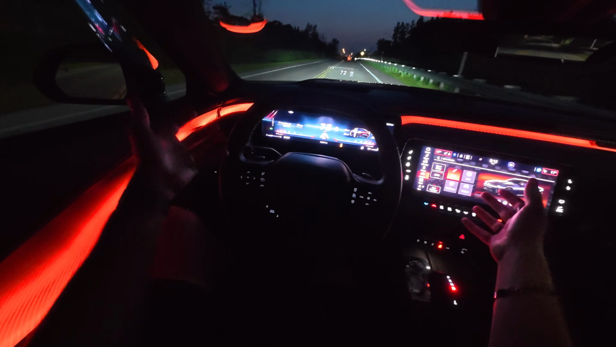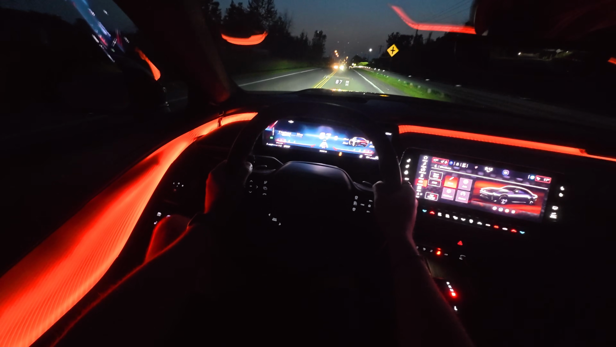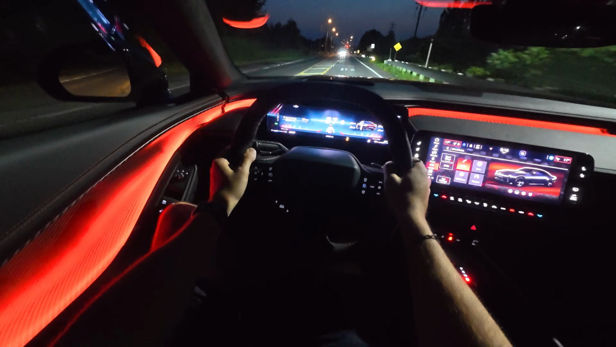What's it like at night? Well, you don't have to wonder. You've got it right here on the channel. You don't have to go anywhere else. I want to be your one-stop shop for everything when it comes to the vehicle you're trying to buy. And if you're lucky enough to be driving one of these or to be in the market for one, well, this is what it's like at night.